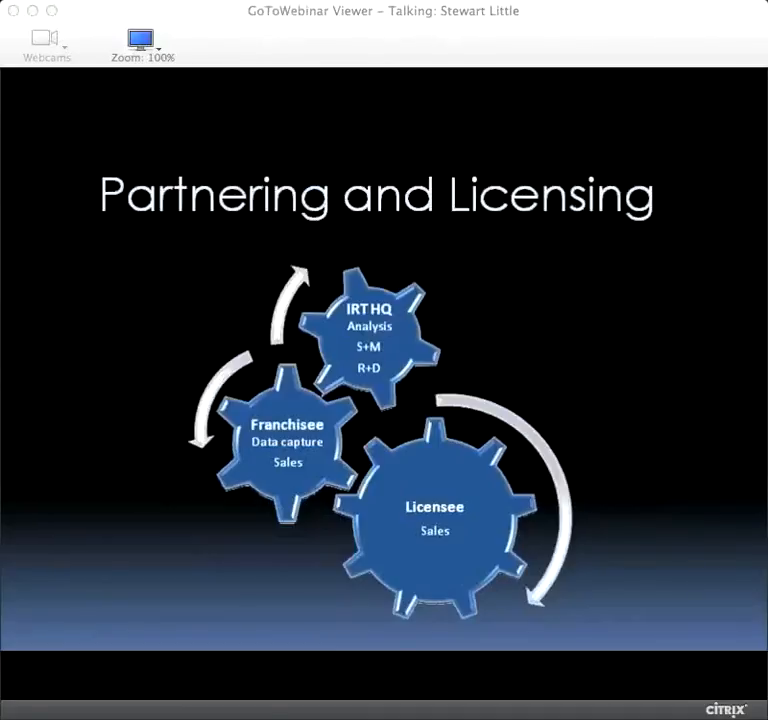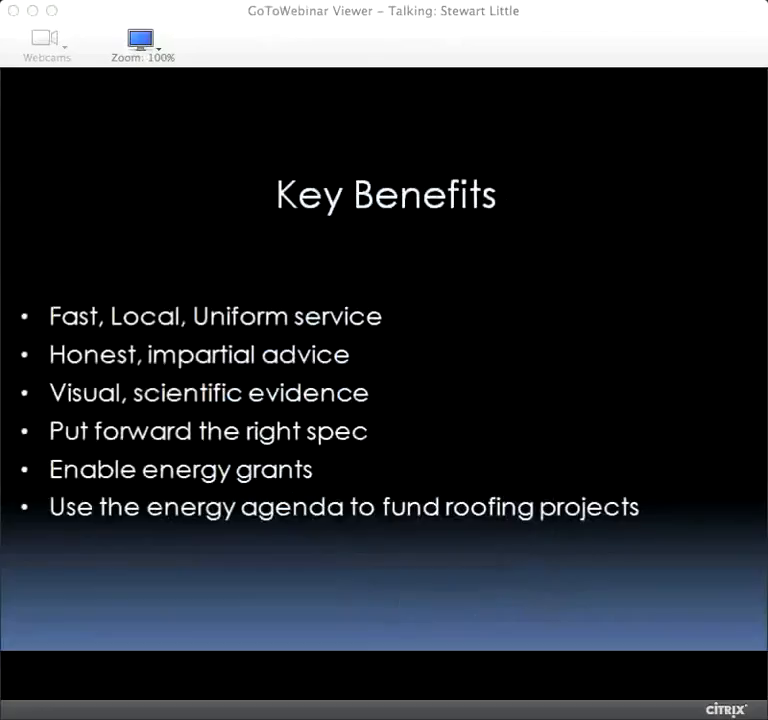Infrared surveys have to be done at night time. So when our franchisee is out taking photographs, he then goes to his bed about 2 o'clock in the morning. We start at 8 o'clock in the morning writing your reports. And because we've got so many offices, if you have a portfolio of about 50 buildings and they're all in different cities, we're about the only guys in the country who can deliver that quickly for you. So you're looking at usually about a 2 or 3 day turnaround anywhere in the country.